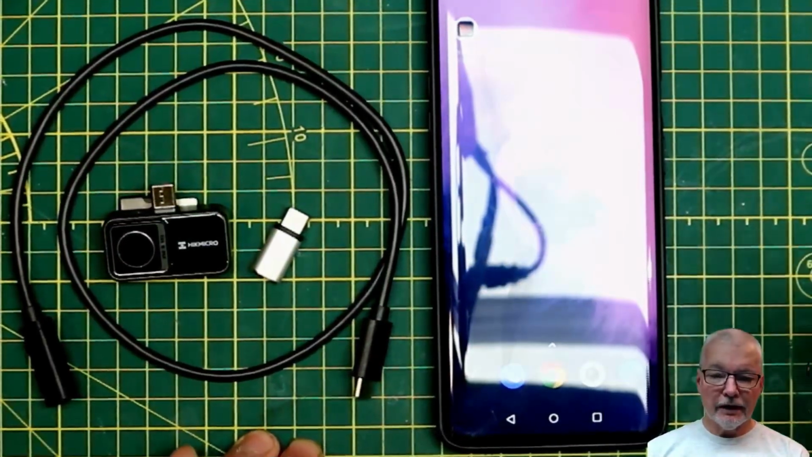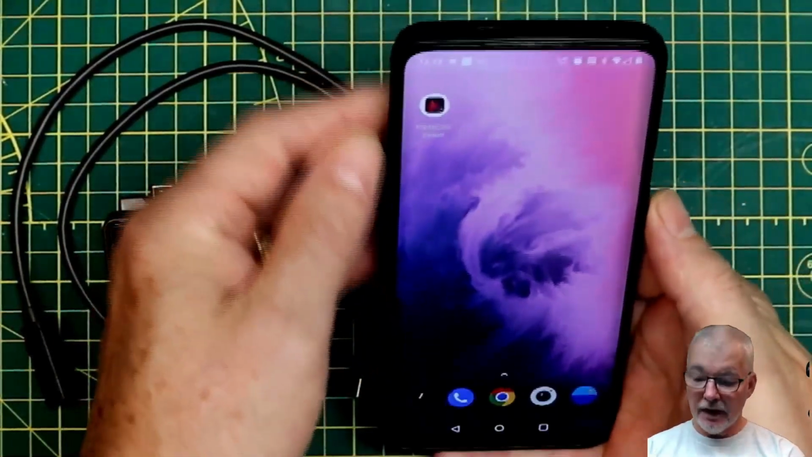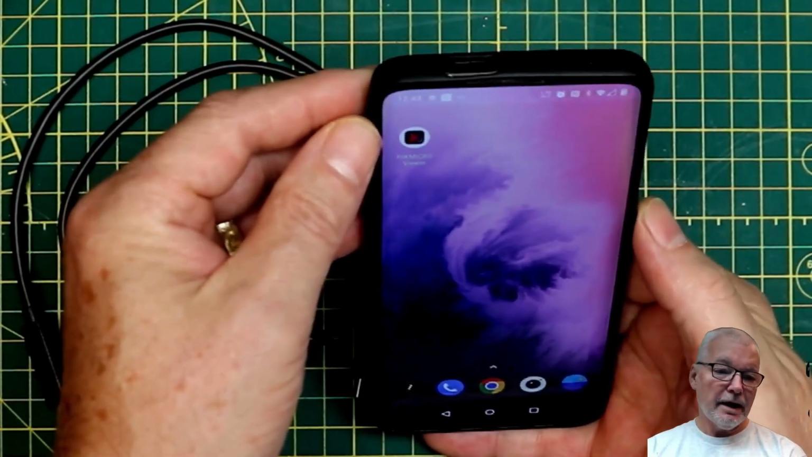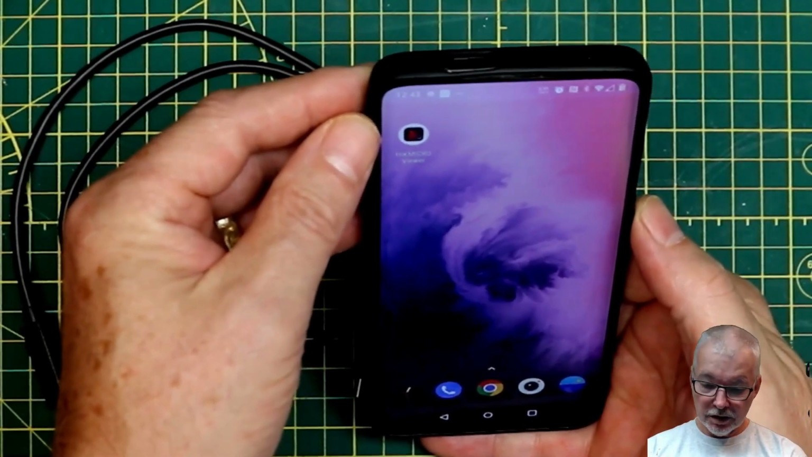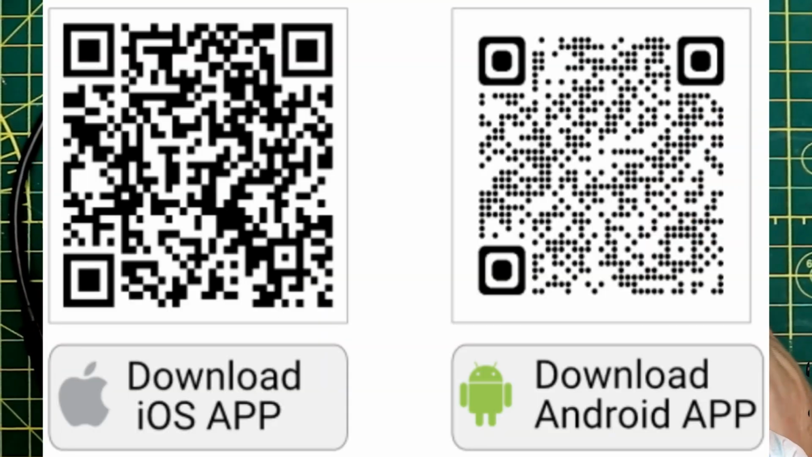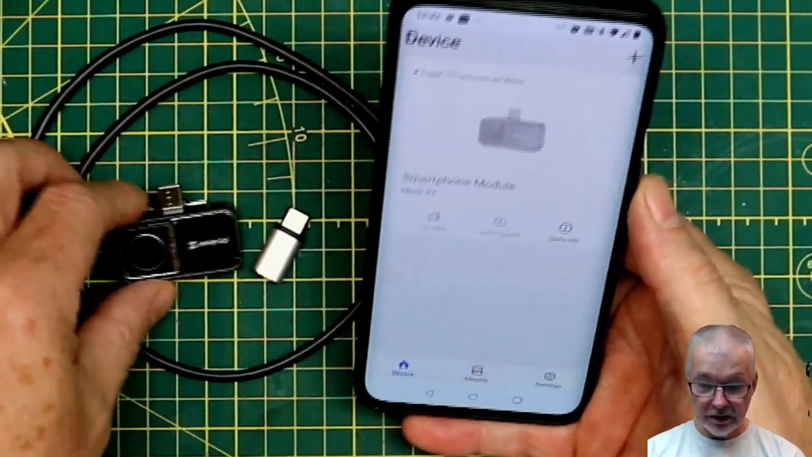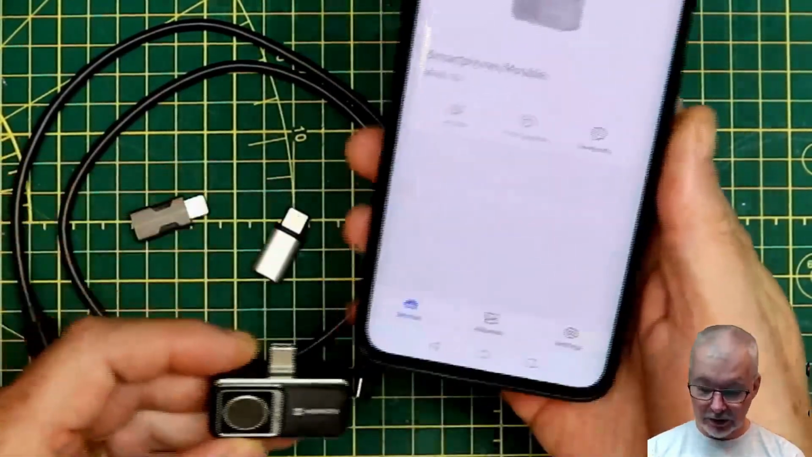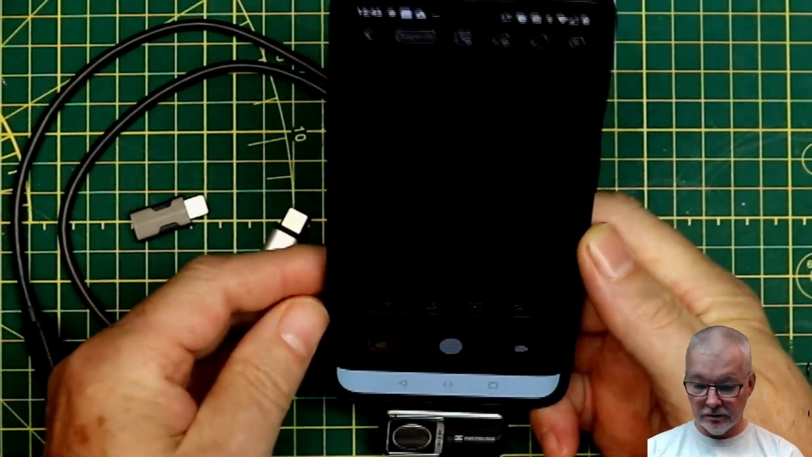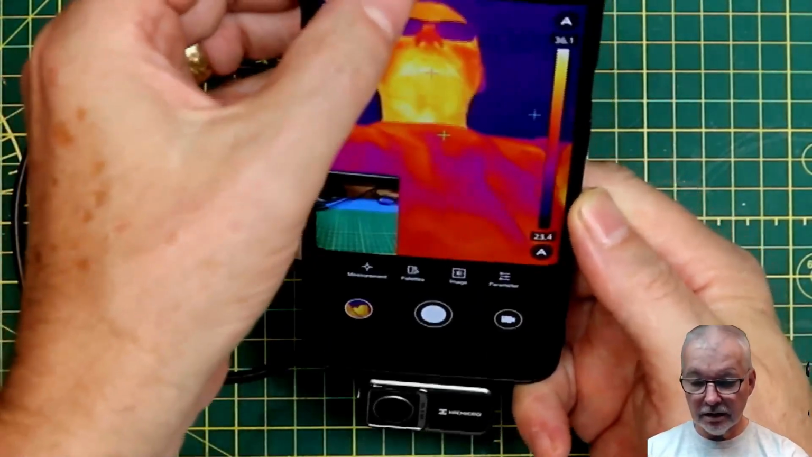Okay, so the first thing we have to do is load the application onto your phone. I've already done that myself. You just follow the QR code or go to the App or Play Store and search for HIKMICRO Viewer, download, install it. If you're familiar with your phone, you'll already know how to do that. So I'm going to fire this up and plug in the camera. Right now I've got it facing me. It should find it automatically, which it has. So there we go, we're already operating.